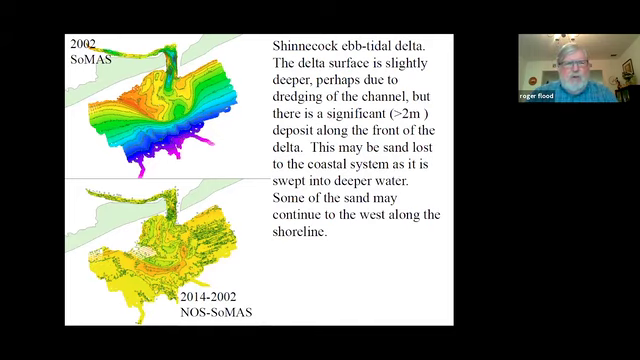I'll just show a few examples. Here's in the early 2000s, we did some work around the Shinnecock ebb tidal delta on eastern Long Island, and saw its shape and started to get an idea of the change in where the sediments were accumulating on the delta.